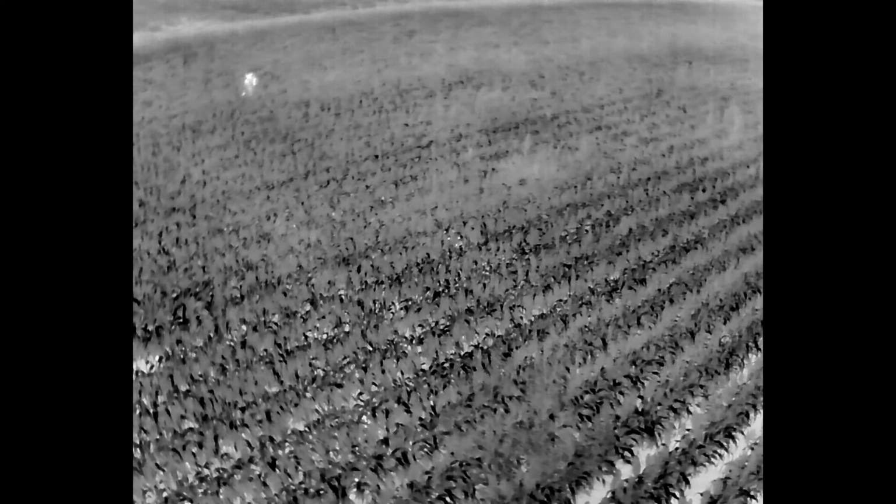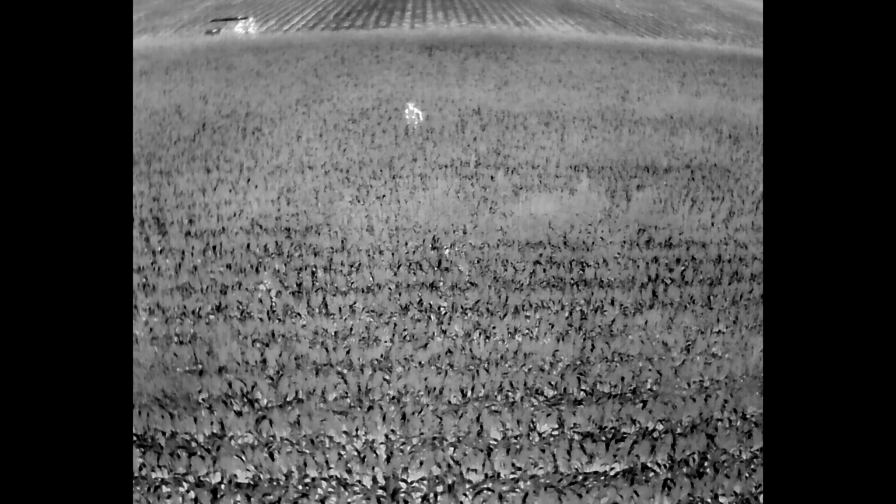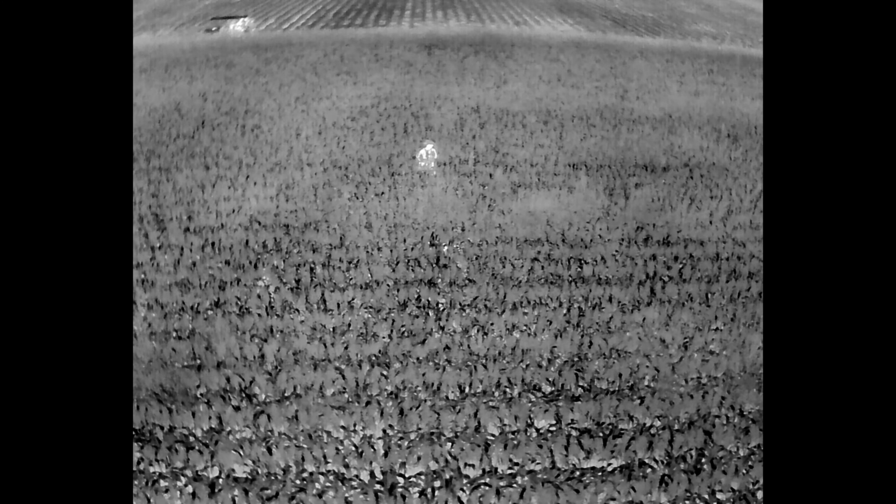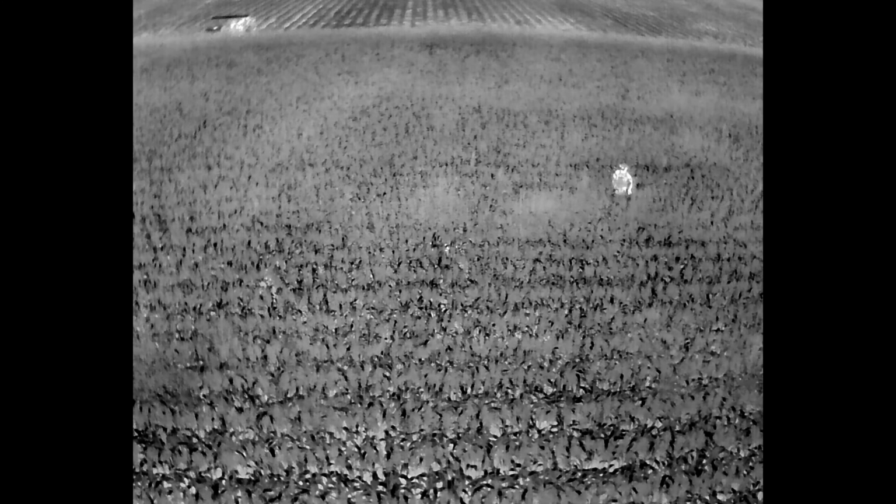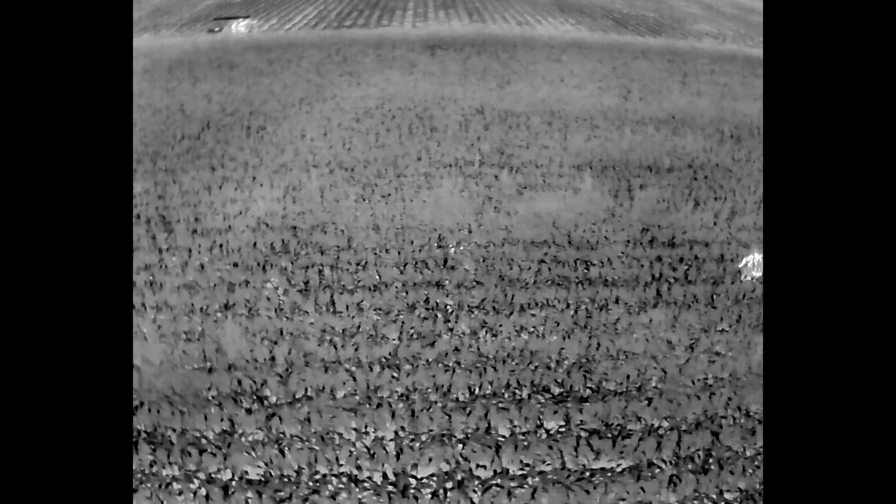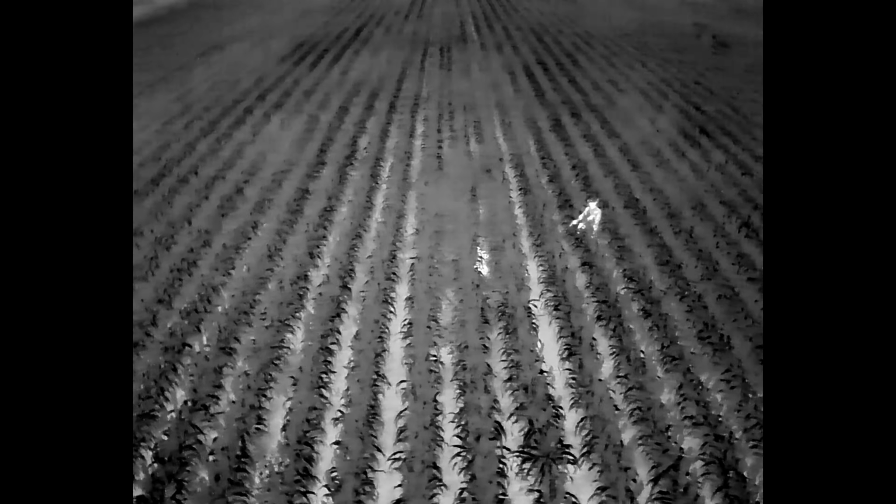And because I'm moving the drone around, trying to get good footage and trying to keep up with the pig, he gets a little bit confused about exactly where he's supposed to be going, and I'm trying to holler at him, but he can't hear me because of the drone. But in the meantime, he walks past the pig, then comes back to it, and then scares it off into the great yonder. But again, my batteries are dying, so we've got to bring that thing back home.